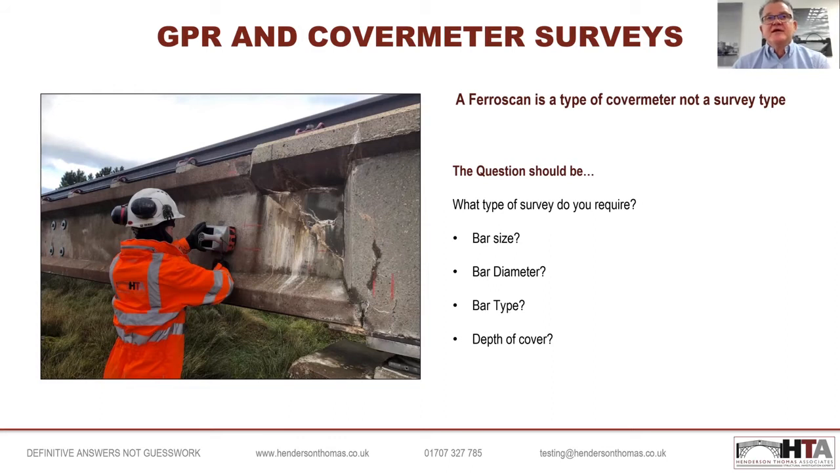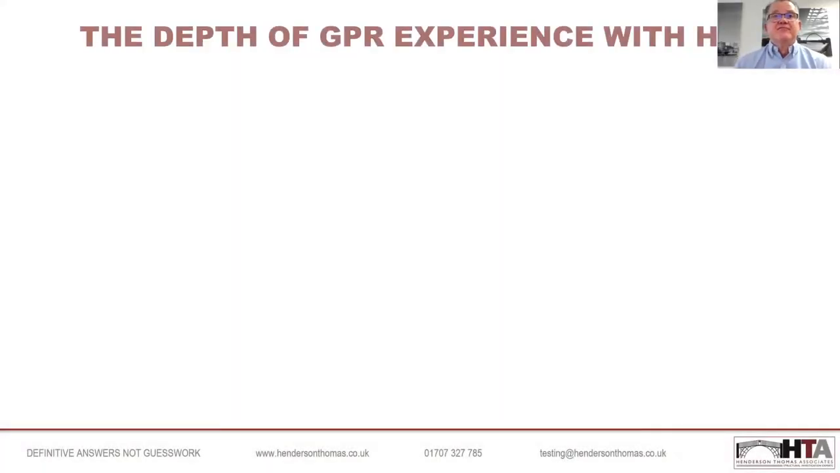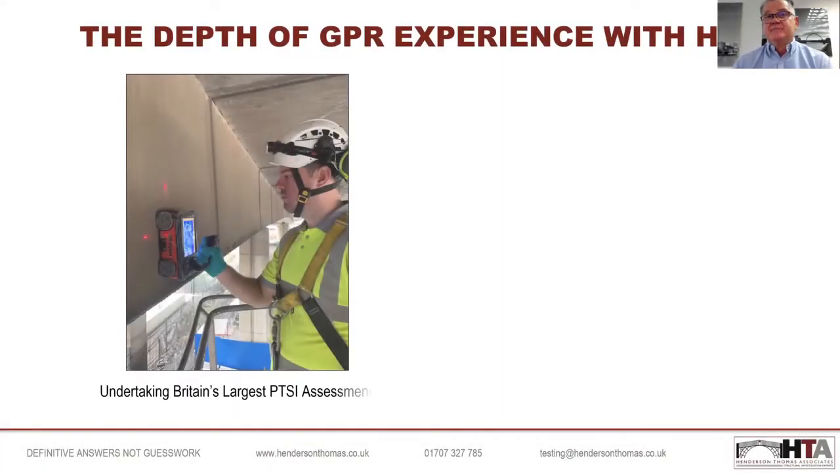So generally, the application of NDT, be it a cover meter or a radar, has a limited approach when you actually need to know the exact diameter of the bar, the type of the bar, and even the exact cover of the bar. These are all only inferred with a percentage error, which means the actual survey will be very limited.